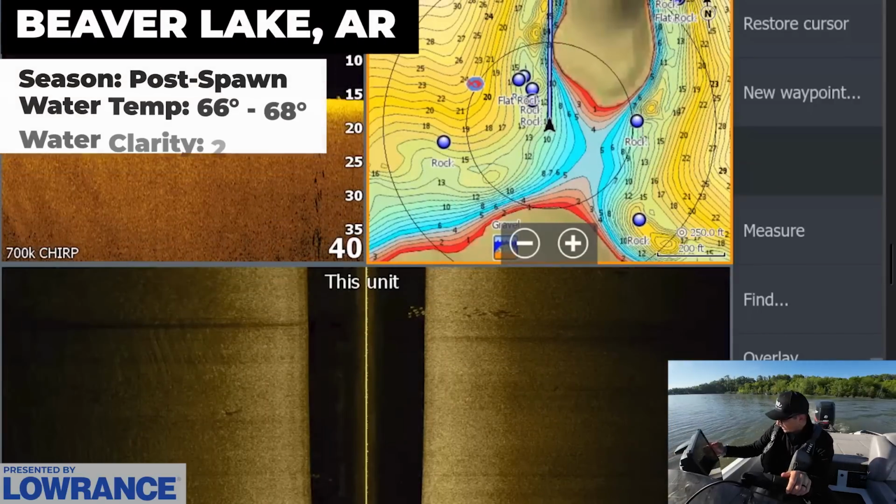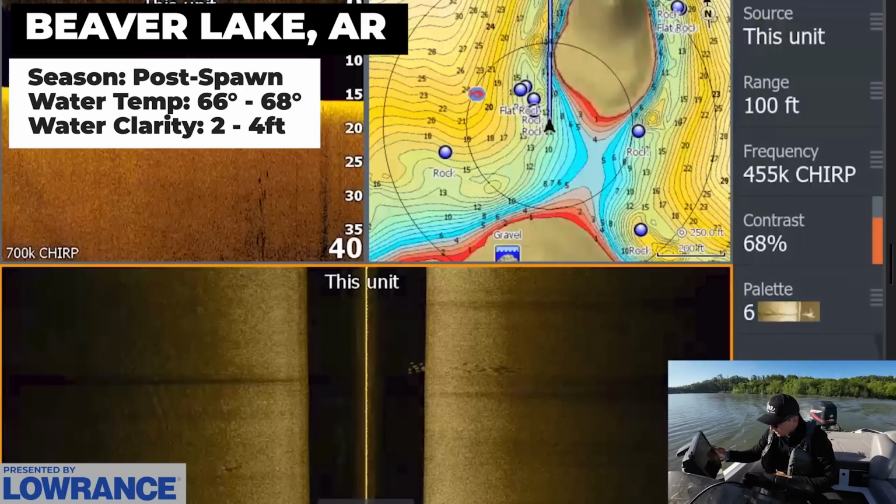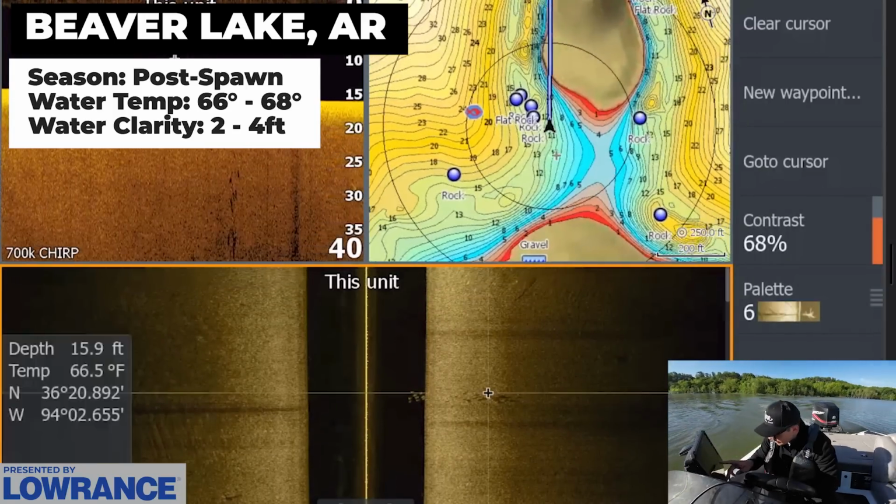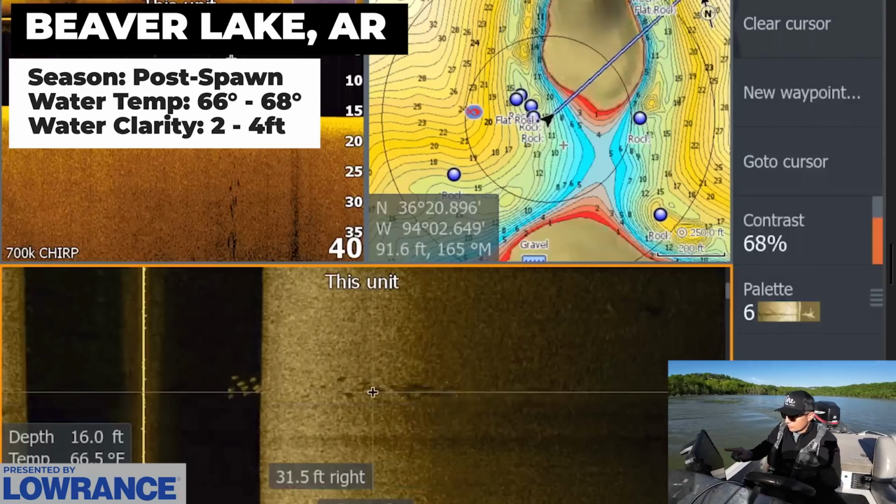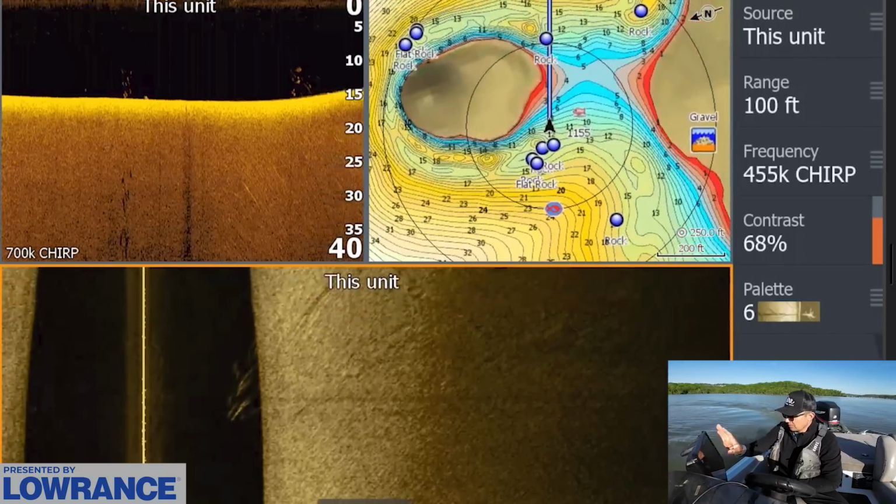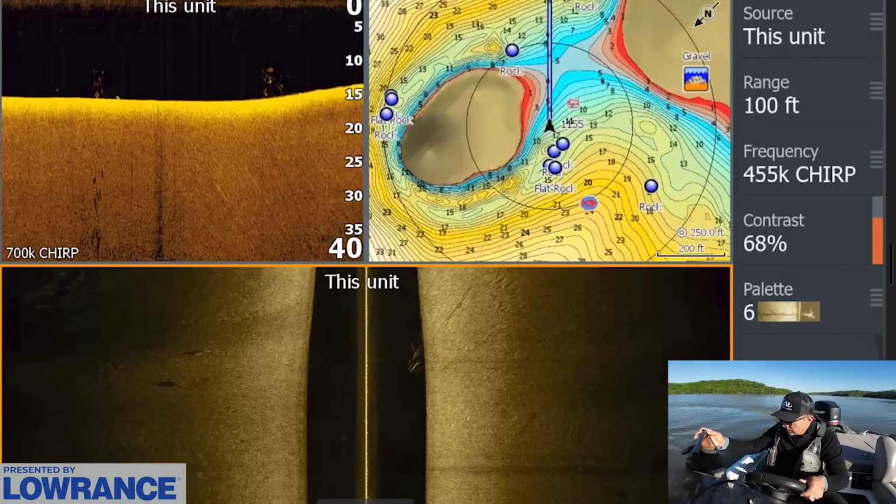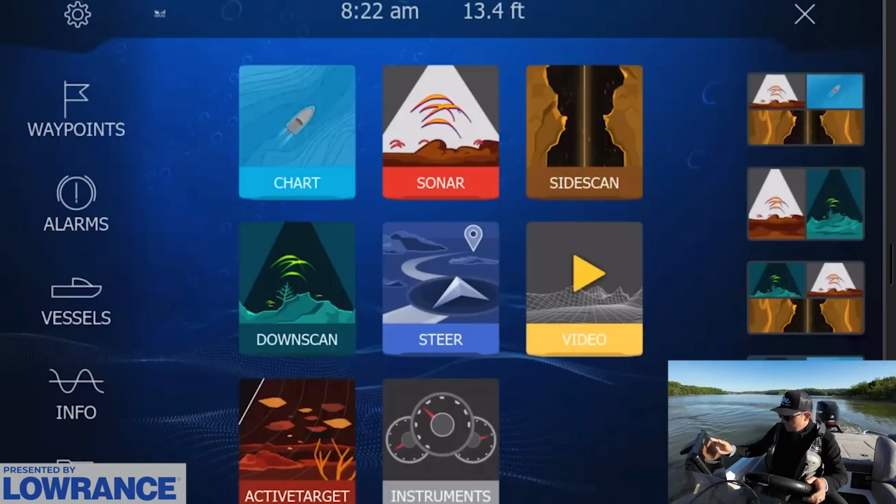You do see a little wad of something here. Don't know what all of those are actually. There's a little bit of shad. If we zoom into this, don't know what all that is. There's some fish. Those aren't bass, but I'm just gonna mark this as a fish icon. There's actually a little bit more happening here as well, right in this area. That's kind of interesting. Let's take a look at this view.